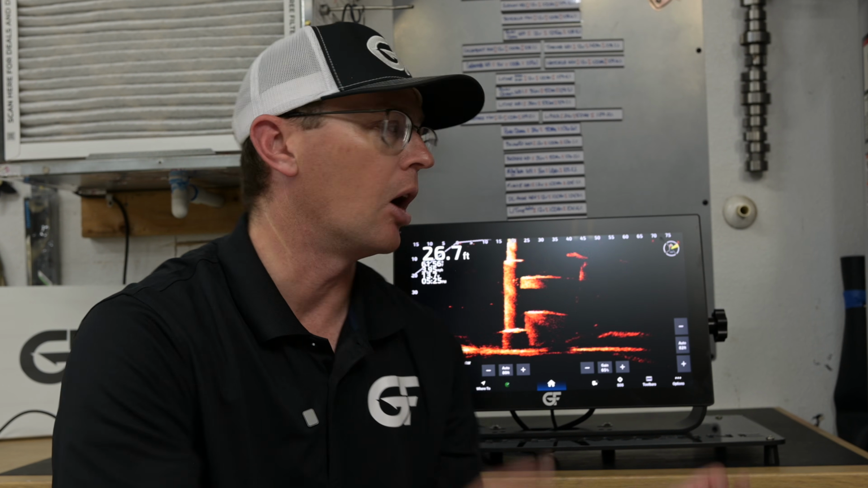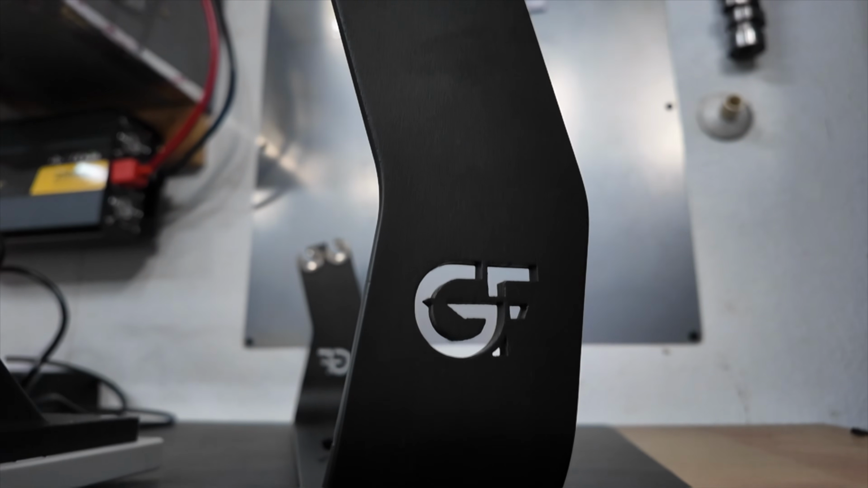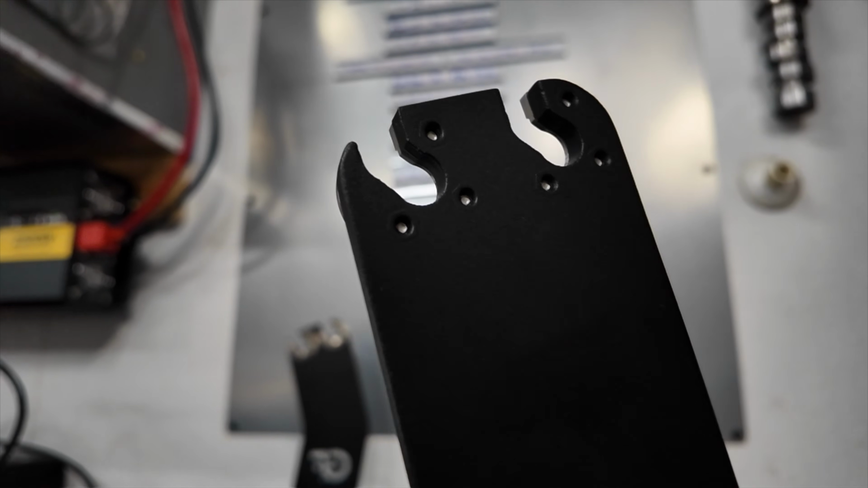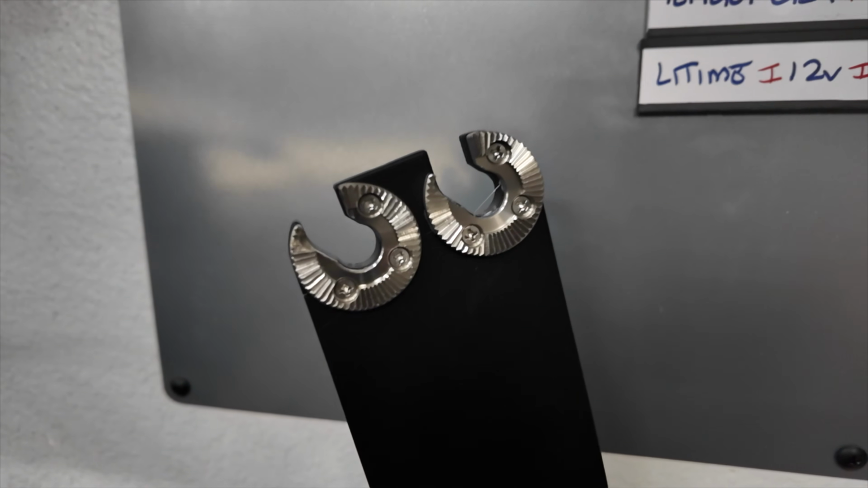Weight-wise, it's pretty lightweight for its size. It is about 12.5 pounds, and that's all in with the display, the knobs, and the aluminum mount that comes with it. Talking about the aluminum mount, this is a dual pivot mount. It's a 1/4 inch aluminum, and the dual pivot gives you additional flexibility. So if you install it, and some people stack screens next to each other, that dual pivot gives you ability to move it fore and aft, and you get a lot of tilt out of this thing.